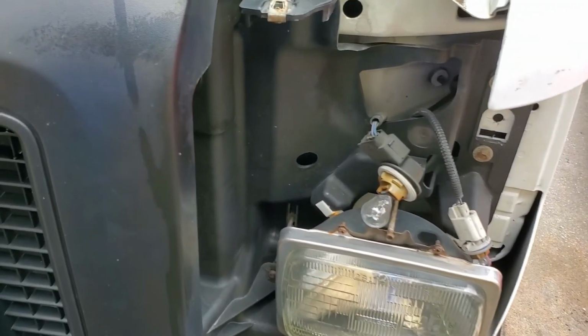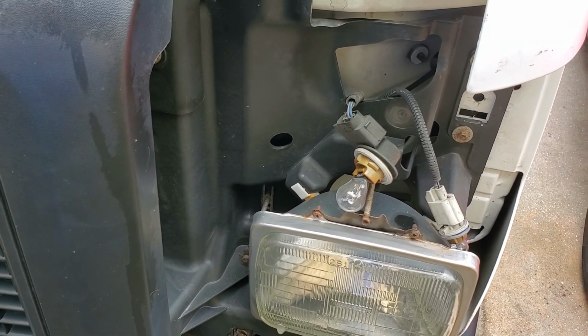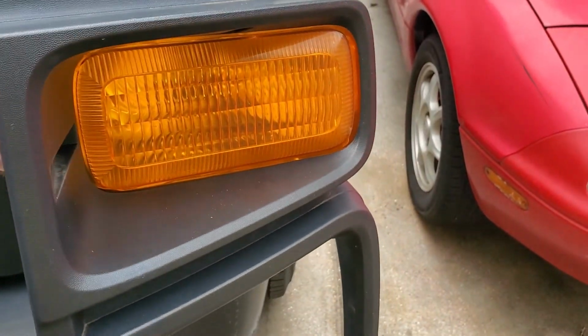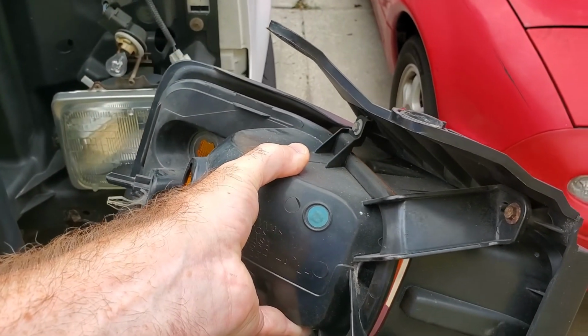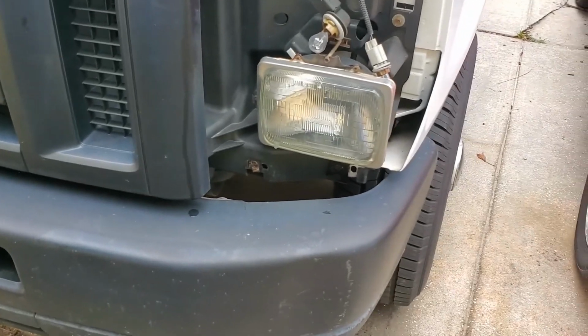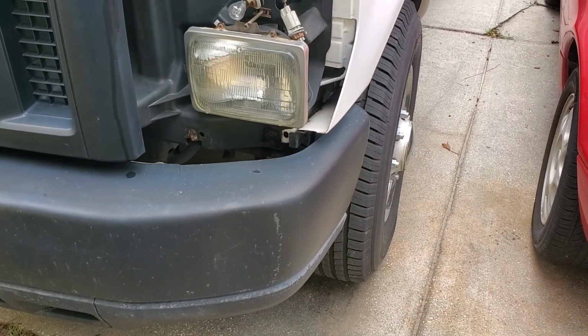It's actually easier just to twist out the bulb sockets and remove this housing in one piece. So we'll just set that aside, and now we can get to the headlight.